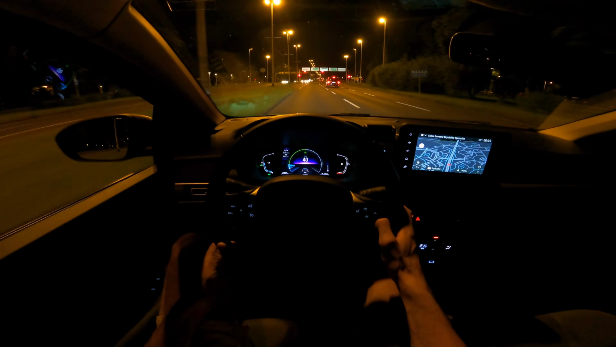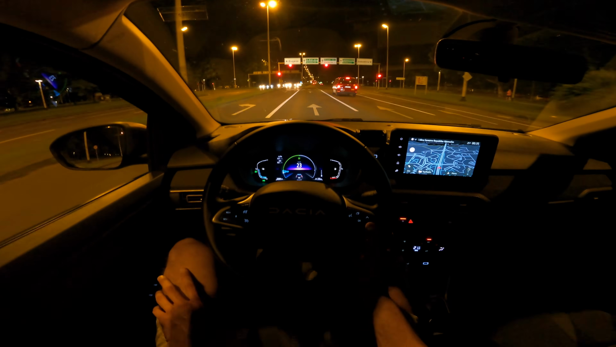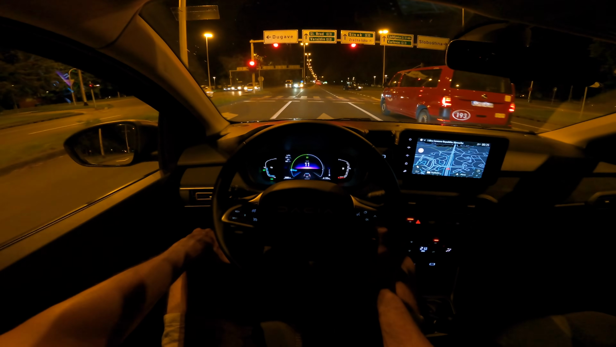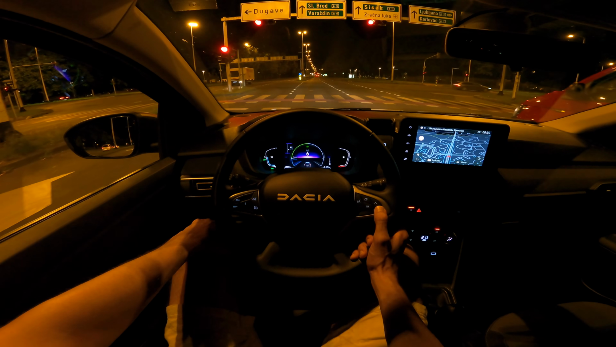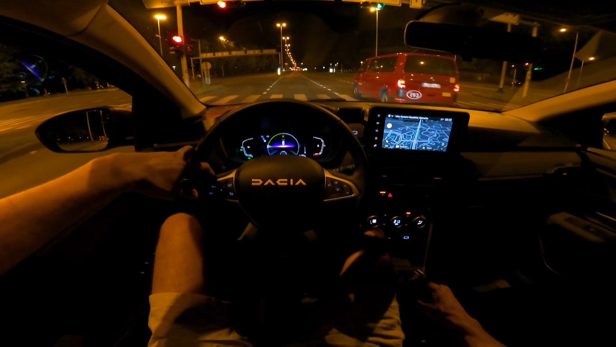I would say it's best to not see anything, because if you just keep watching the consumption, it might get to you. You'll always try to drive more economically. Okay, so I'm just gonna put here like nothing or power flow. I'm gonna leave power flow so you can see what's going on with the system.